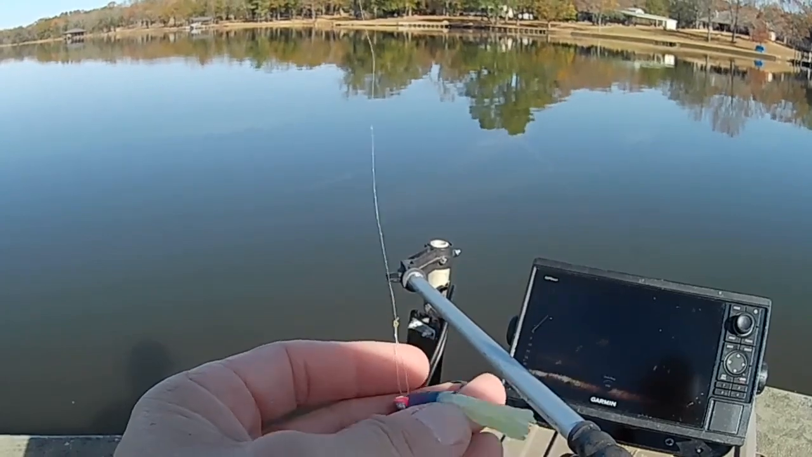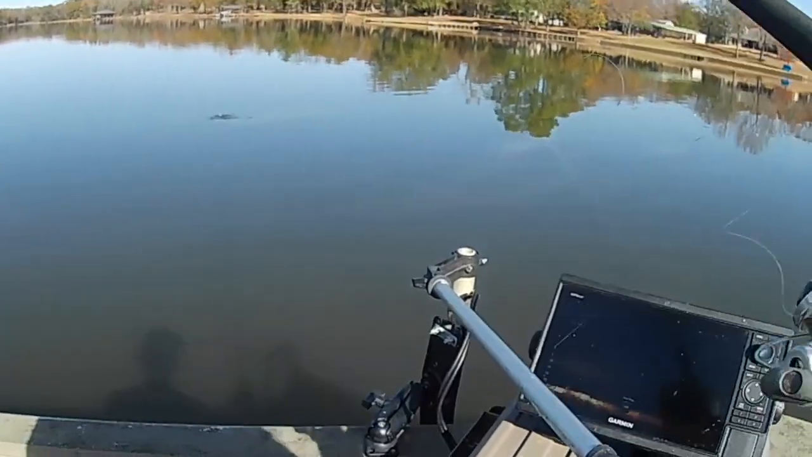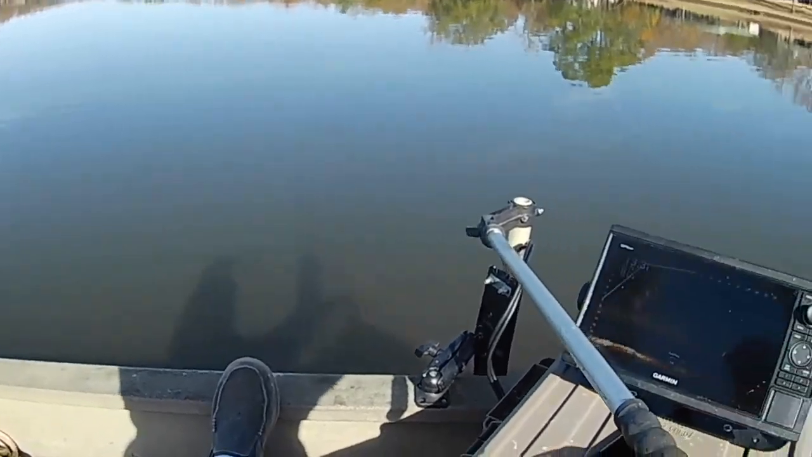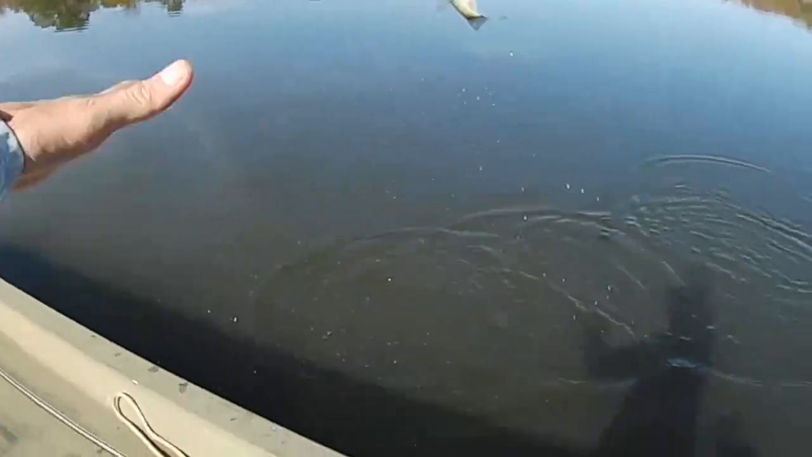This is an 1/8 ounce as well. You can see the head's been beat up on it. It's caught a couple of them. I've got 15-pound line on this pole because there's usually a lot of cover around and you have to get them out of it, but this is just open. Oh, I can come out and got it, guys. Look at there. Look at that.